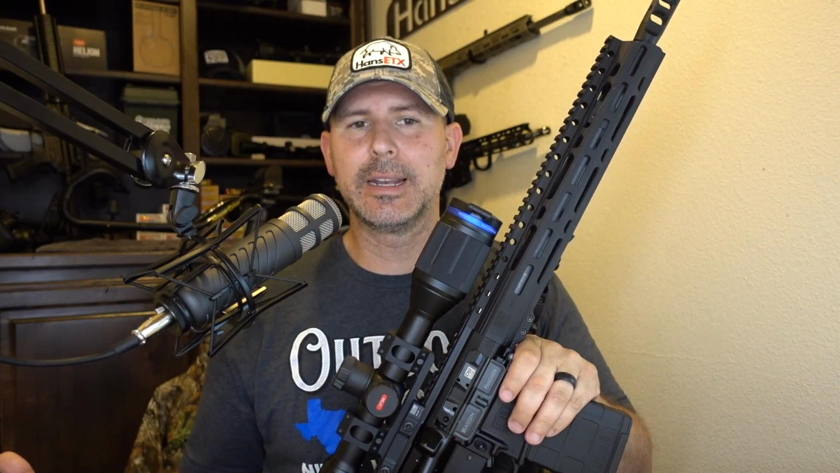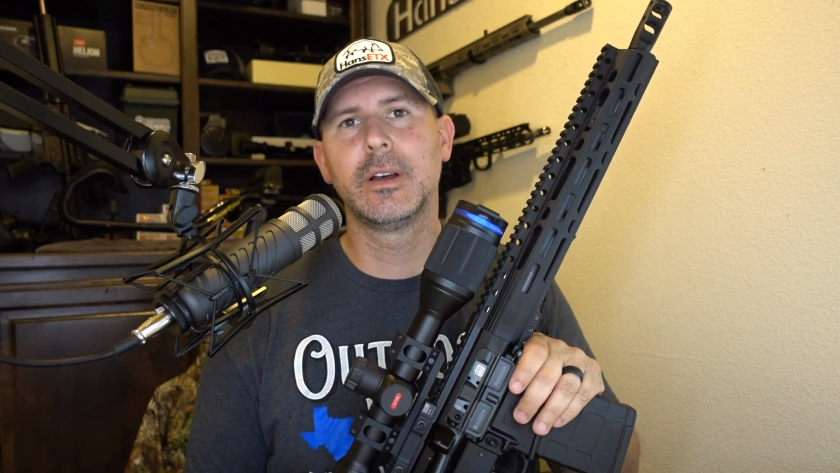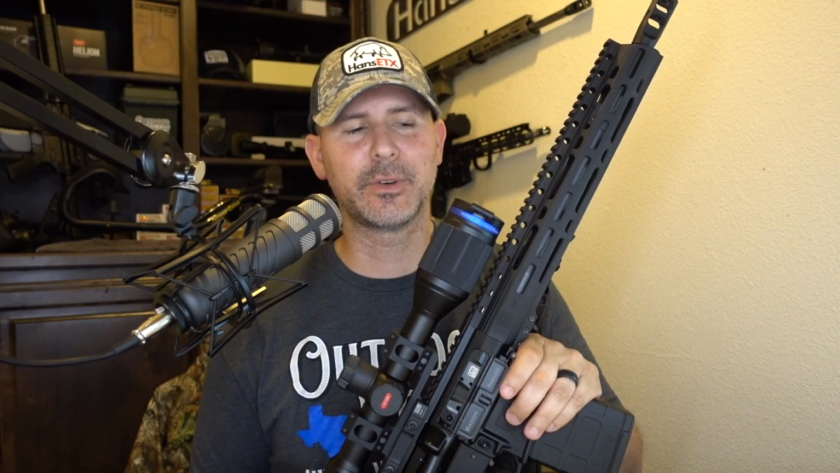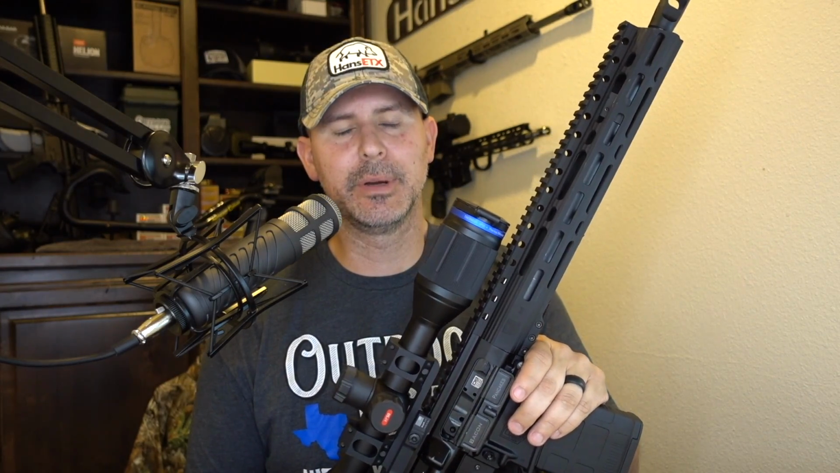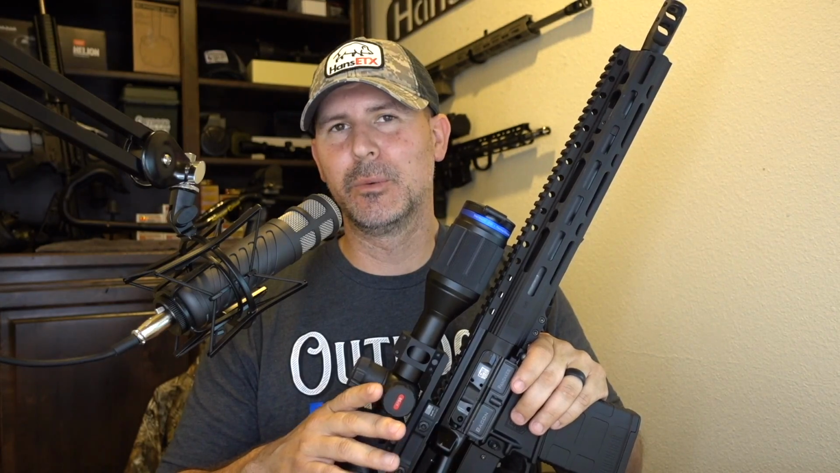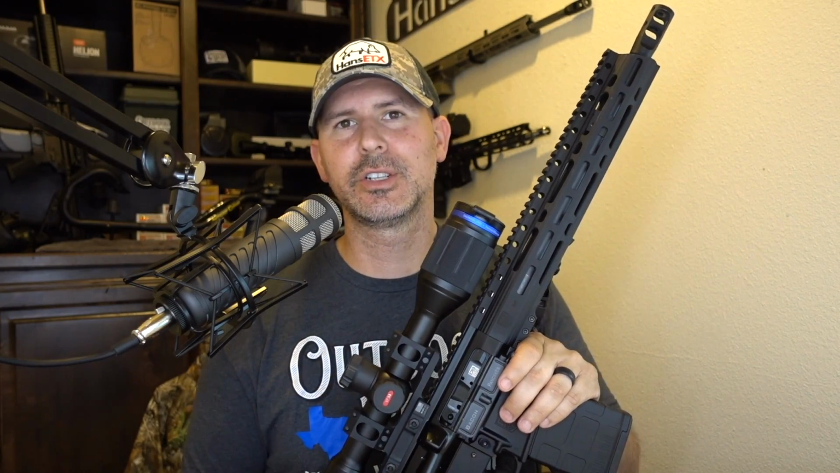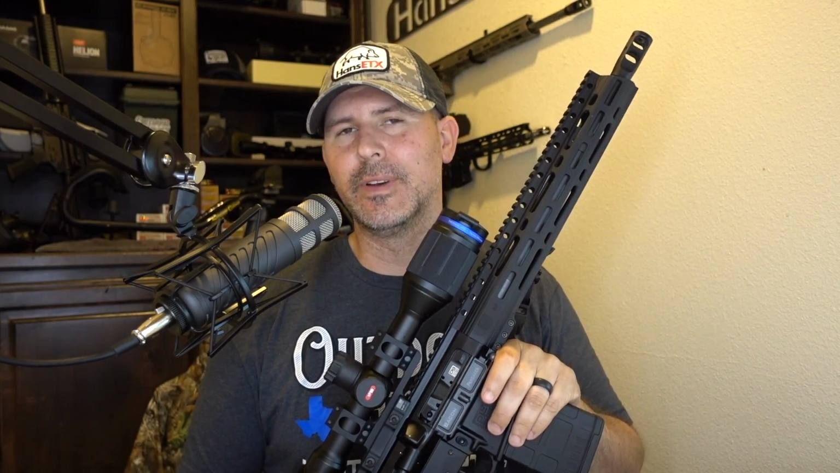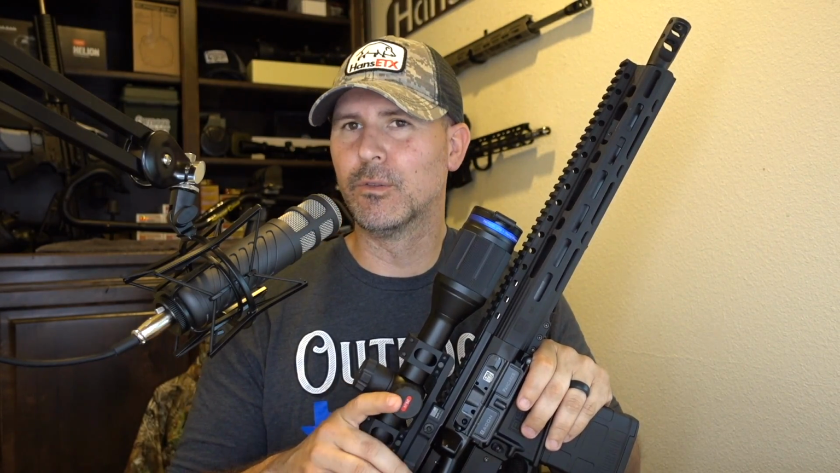So those are the main differences between the Trail XP50 and the Thermion XP50. Not a whole lot of difference other than the look and design, but the multiple color palettes is a big thing. The batteries, batteries setup, charging system is a little bit different. But let's talk now about what are the advantages of the Thermion over the Trail XP50.